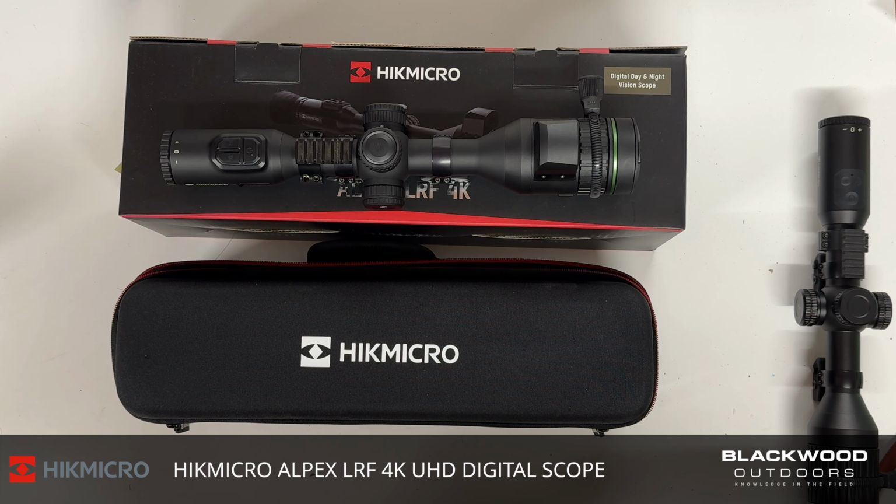Like I say, the ETA on these is end of January, early February. I think there'll be huge demand because of basically the performance and the price point of this unit.